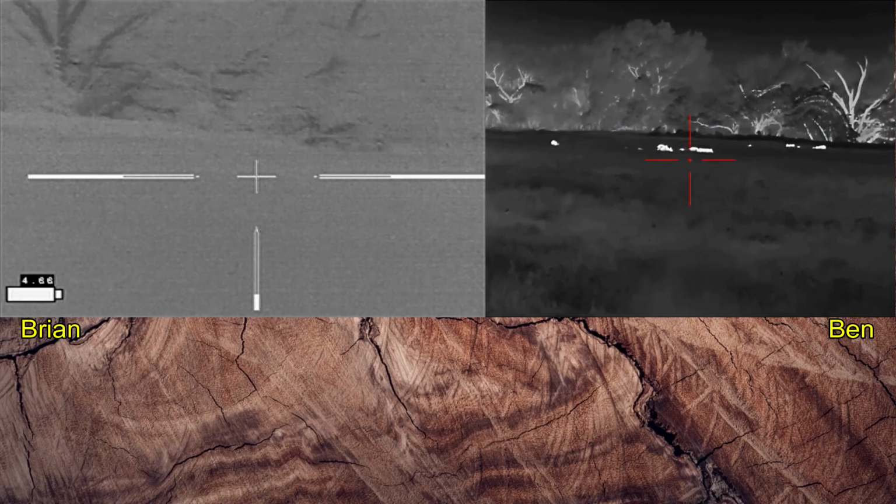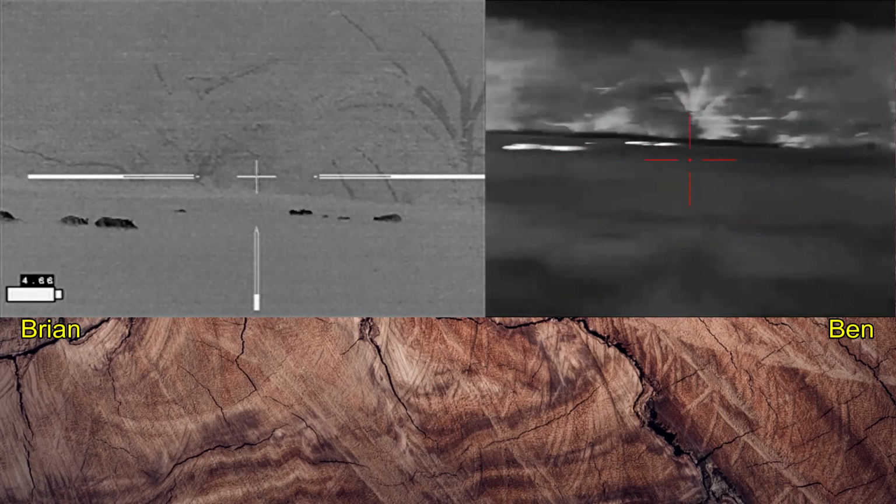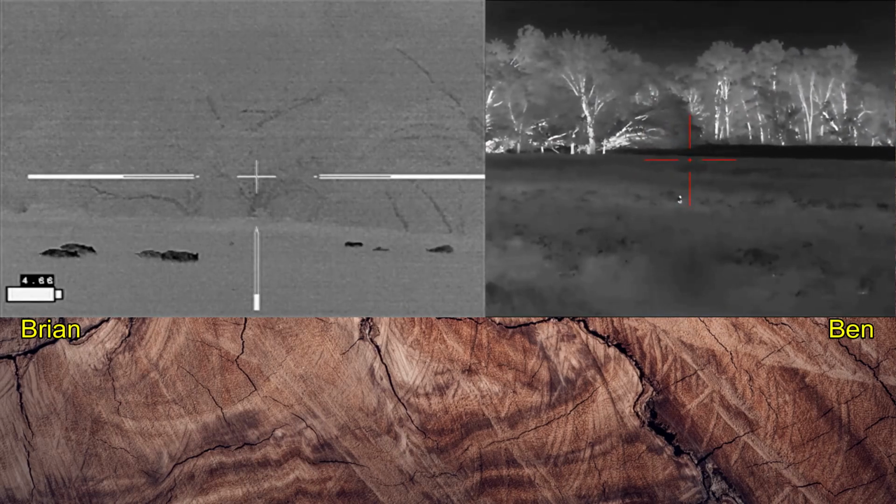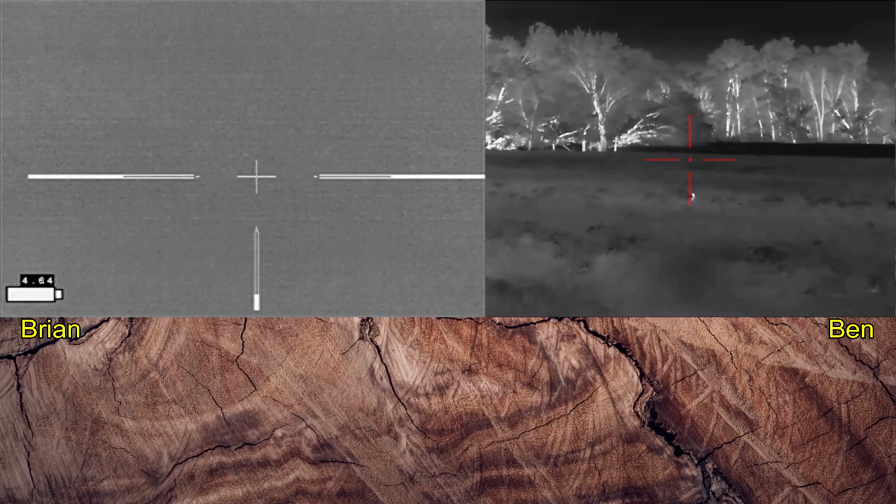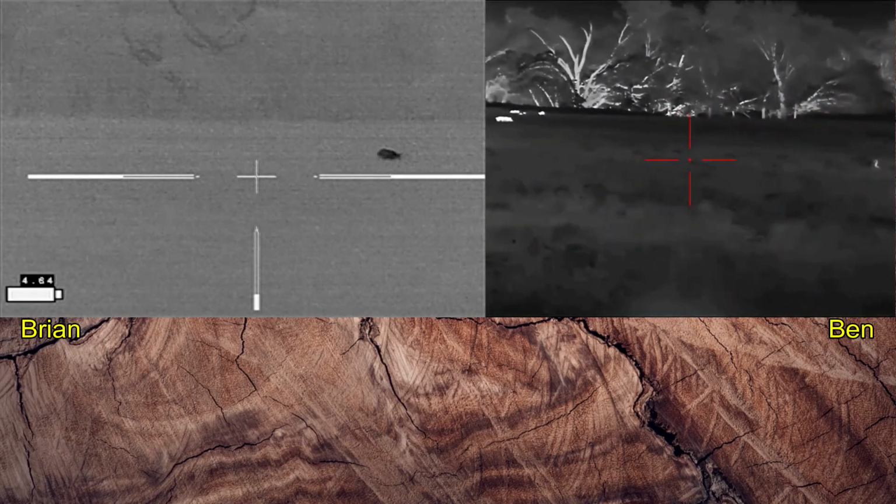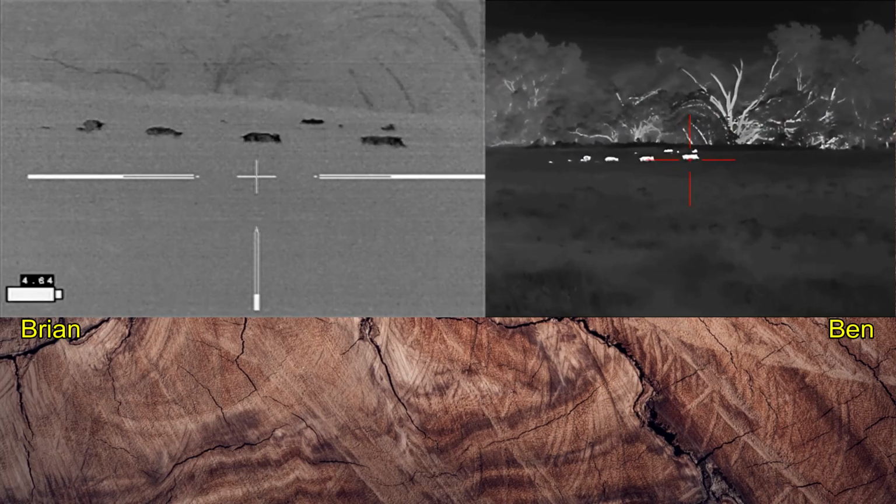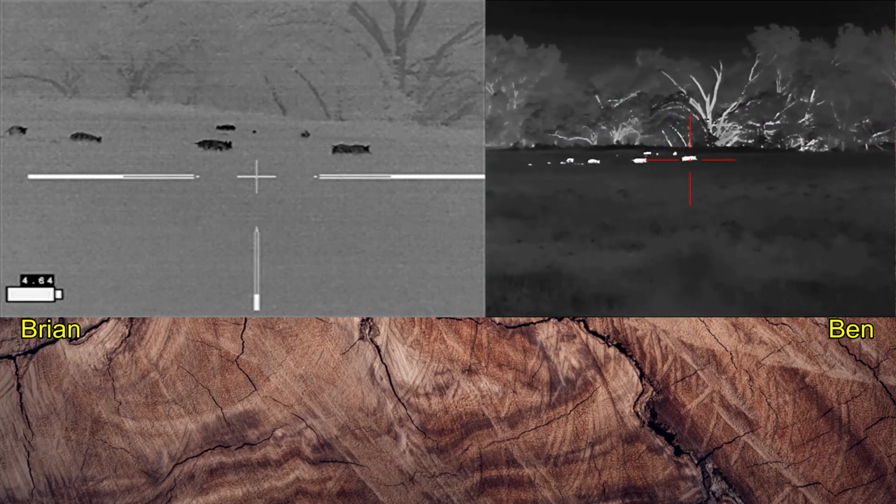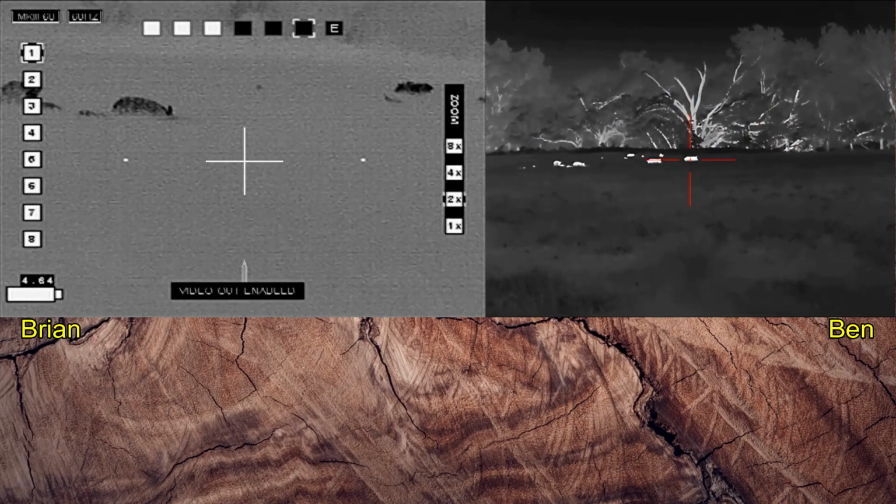I'm at 4.5 power, Ben is at 1.5 power. They're gonna run. They're to our left, away from us towards the creek on the other side. We're down to the lead one. Excellent. I've now zoomed into 9 power.